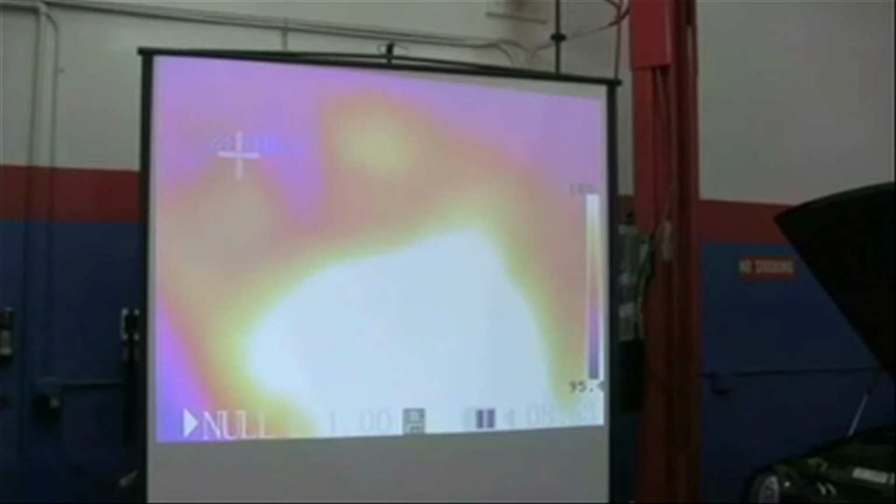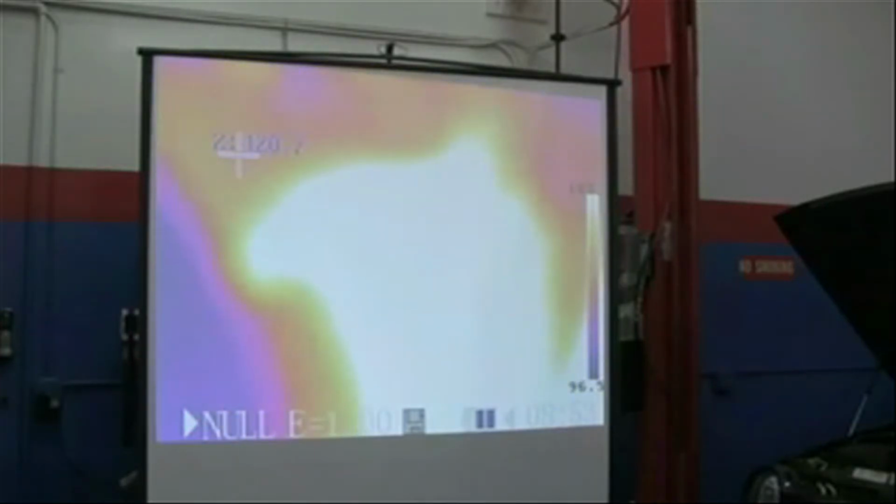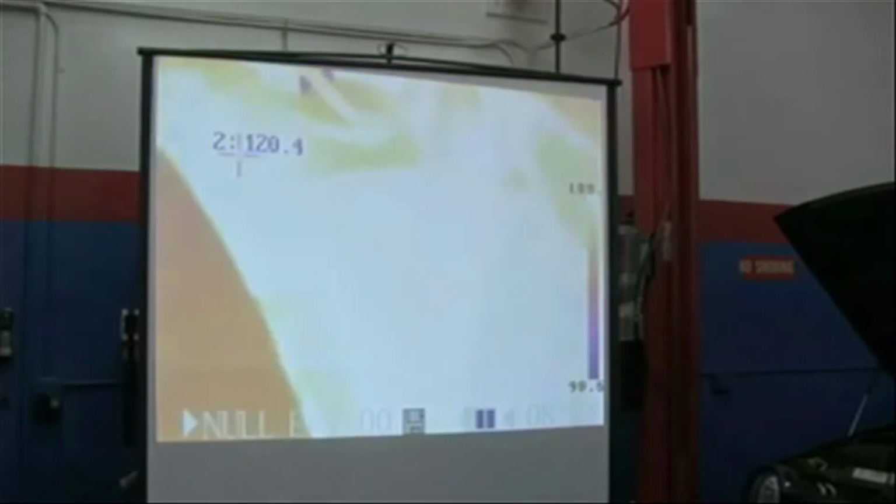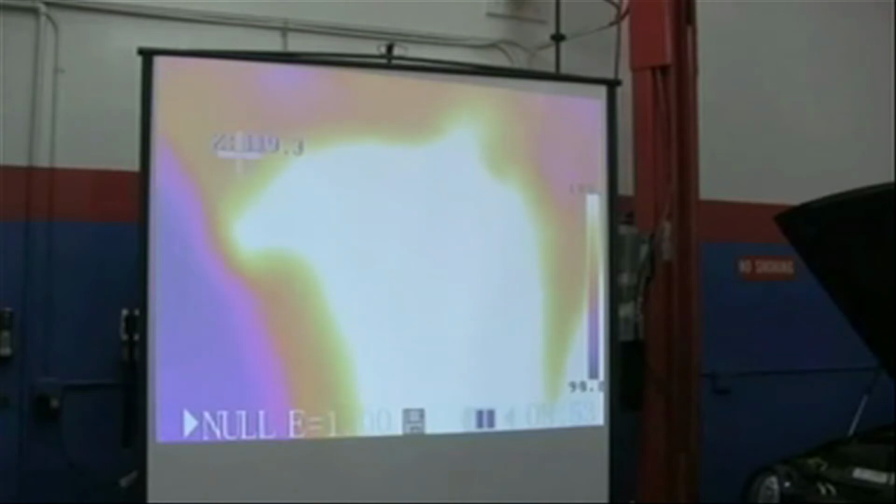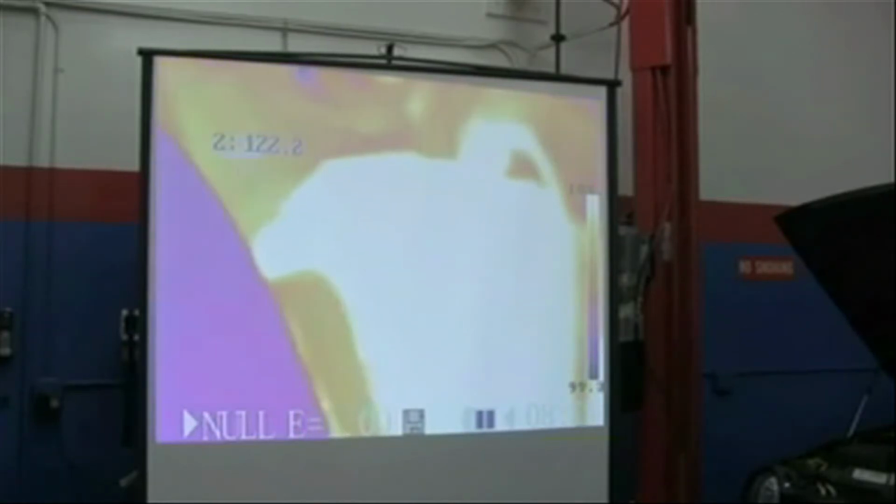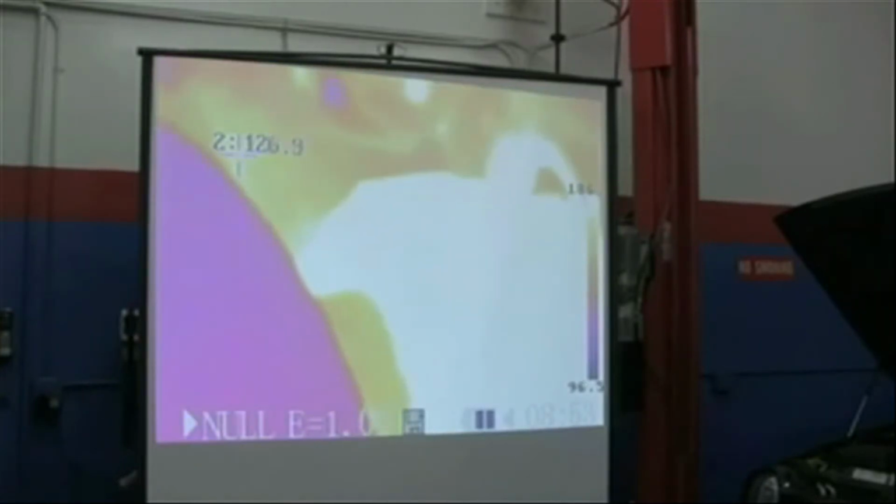Hey guys, it's thermal imaging. As you're reading the article, this is a fairly new diagnostic process. I know guys on GTi10 actually played around with this a few years back, but the cost of the tools is getting to the point where they're more affordable. There's so much that you can do with thermal imaging. And again, the article that Tony put together gives some great examples.